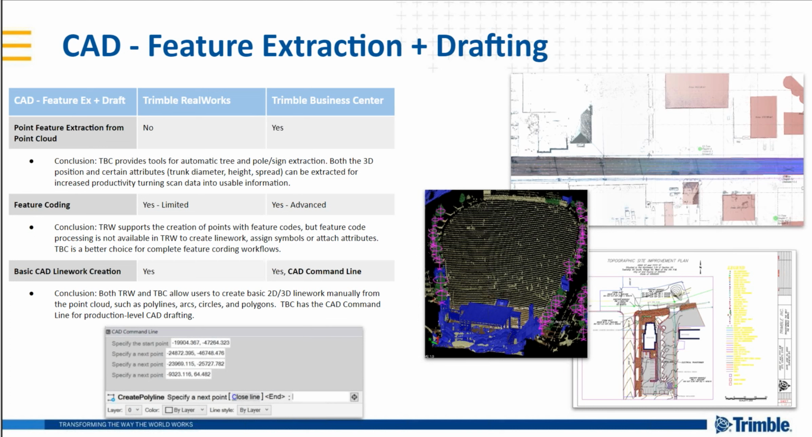Feature coding, both products support that. Very powerful auto drafting tool there, as well as basic CAD line work creation. Something there in bold is the CAD command line from Trimble Business Center that was just released in that latest version 5.30. This allows you, as a little screenshot there shows, to leverage industry standard keyboard shortcuts for drafting operations, really making drafting super efficient in TBC, getting your line work done quicker than ever before with the CAD command line.